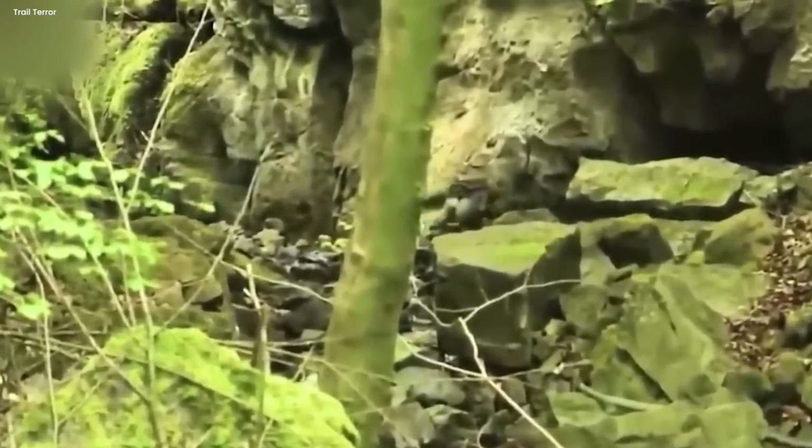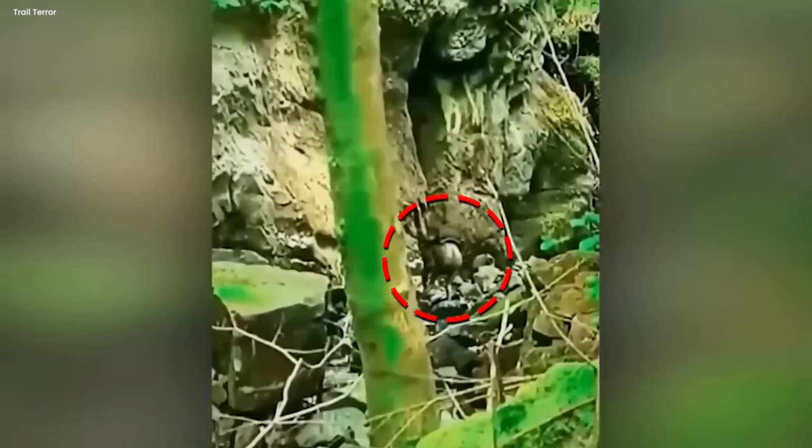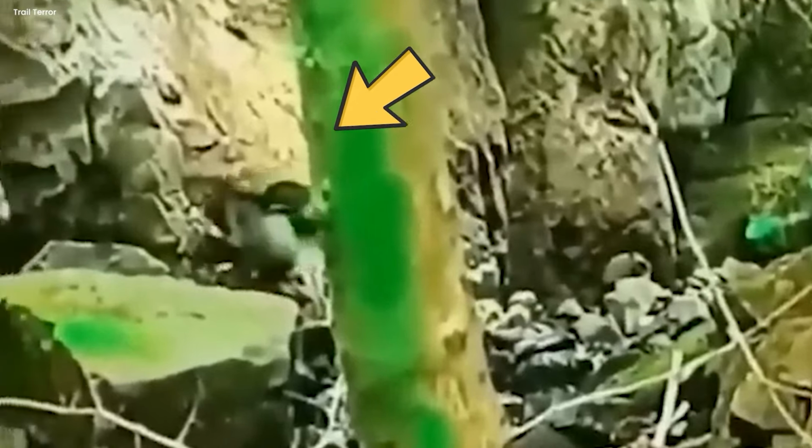Gollum. This short creature was captured carrying what seems to be a small knapsack as it scurries among the rocks. If we take another look, we can see its face, which is a mix of human and dog or bear-like features. It might remind you of Gollum from The Lord of the Rings. The creature moves cautiously between the rocks, occasionally glancing behind as if it's keeping an eye out for some unknown predator.